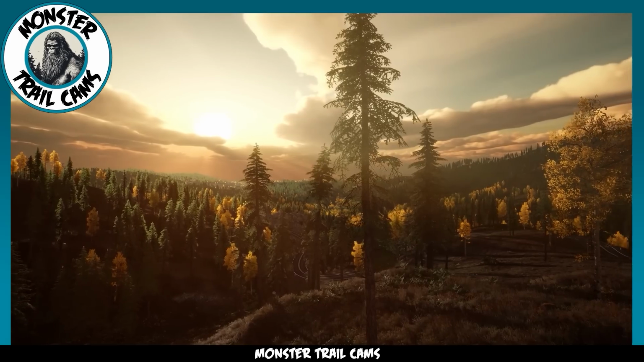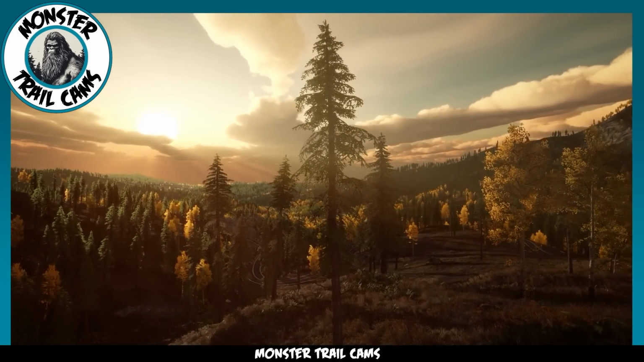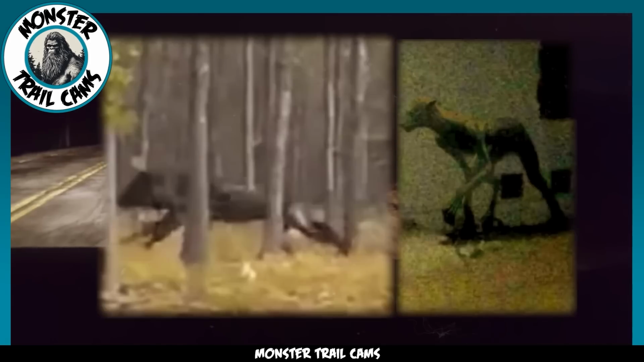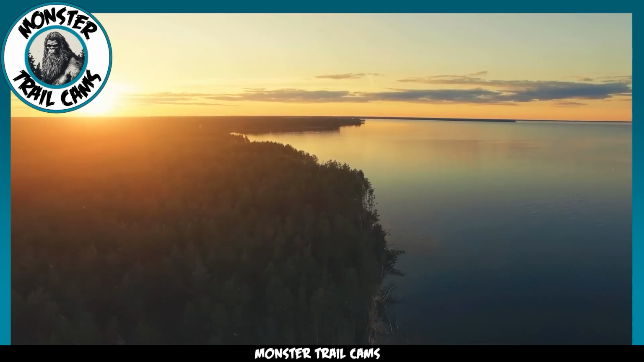So, there you have it, folks. An enigmatic photo that leaves us with more questions than answers. Is this a shapeshifter's failed attempt, a skinwalker, or an undocumented cryptid? It's up to you to decide.